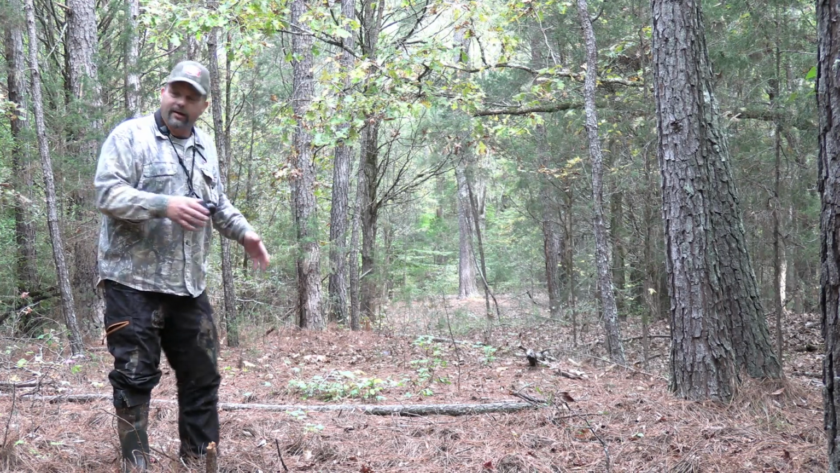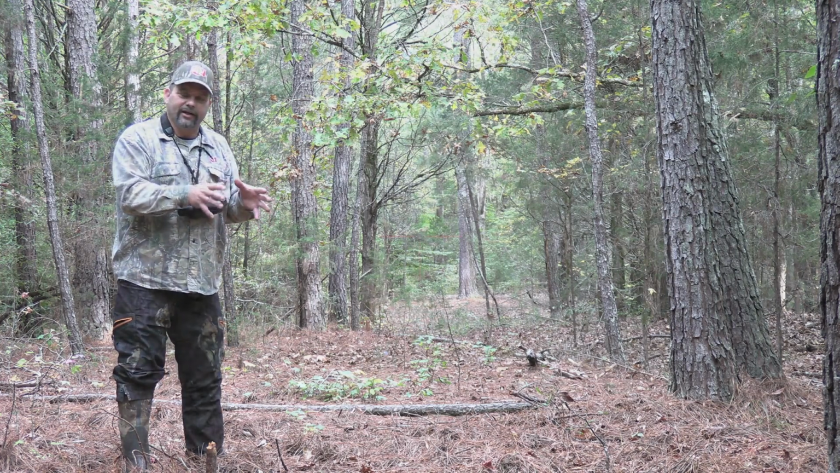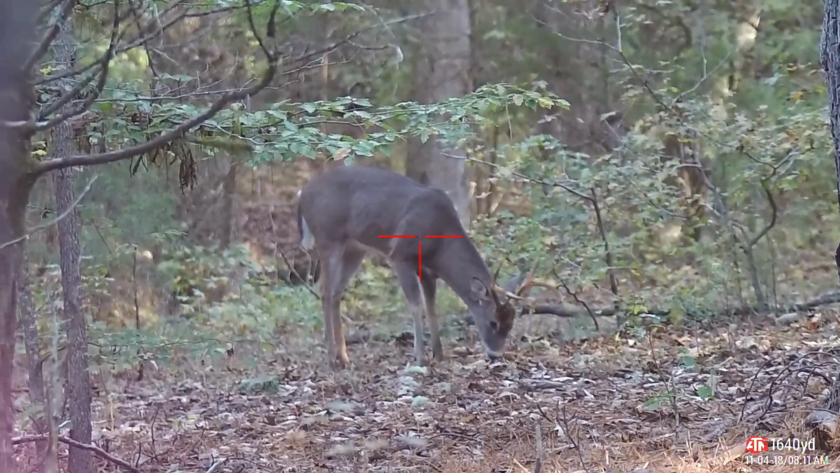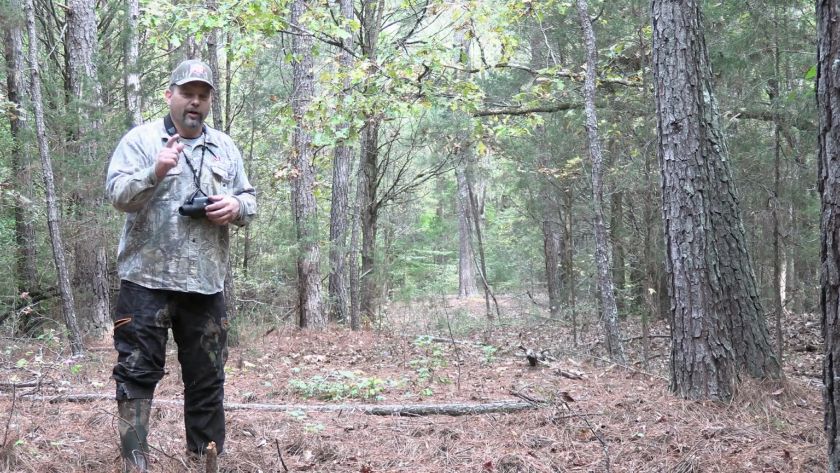We're on an old roadbed parallel to that power line, but I like this spot better because the deer stay here a long time. I'm going to throw up some footage of Hunter's 2 harvests here. Really nice bucks that stayed here a long time, moved around for perfect shots. It's great for youth hunting.